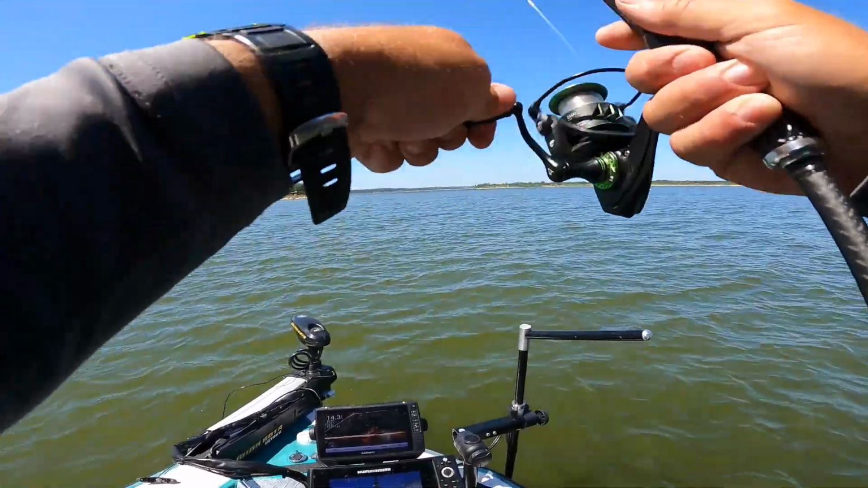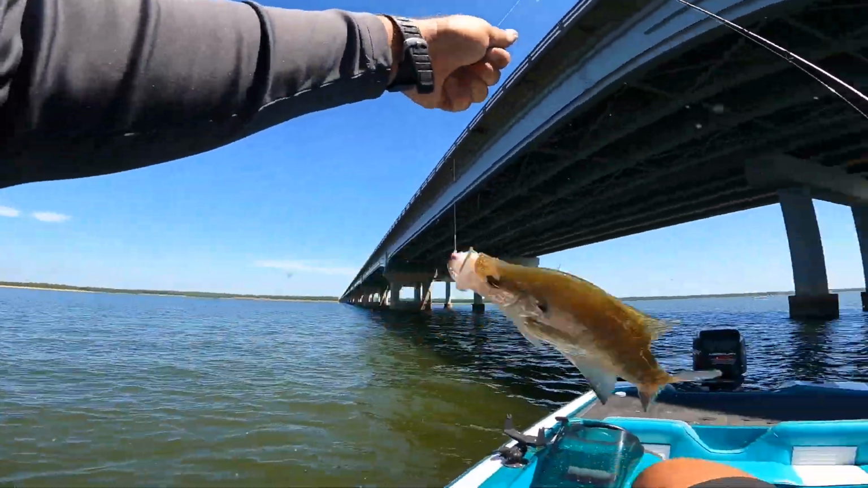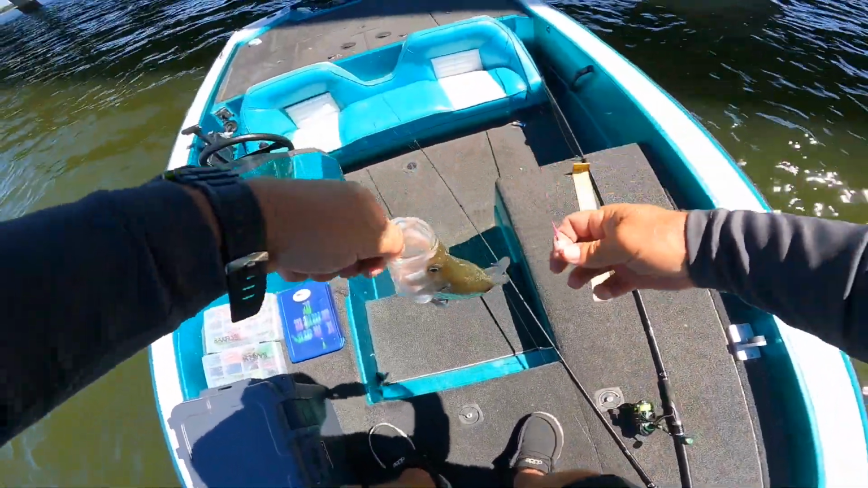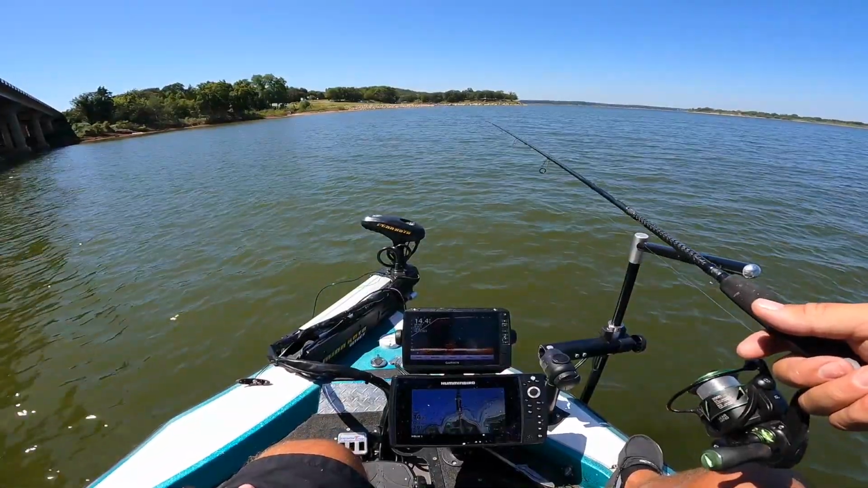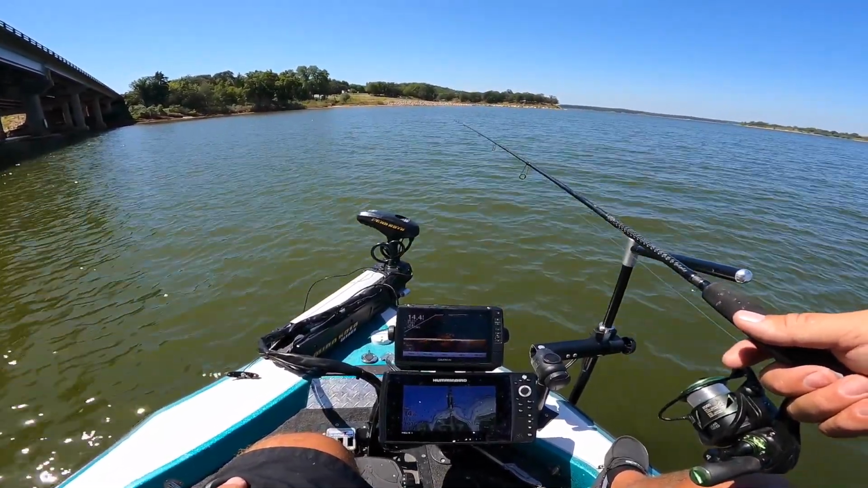I got him. Don't feel that big. Fighting a little harder at the top. Yeah, he's good. He's the biggest one yet. I said don't feel that big, and he's the biggest one yet. That's 3 nice fish on hand ties. So hand ties are getting the job done today. I think they're antagonized by all the activity from the white bass and the shad.